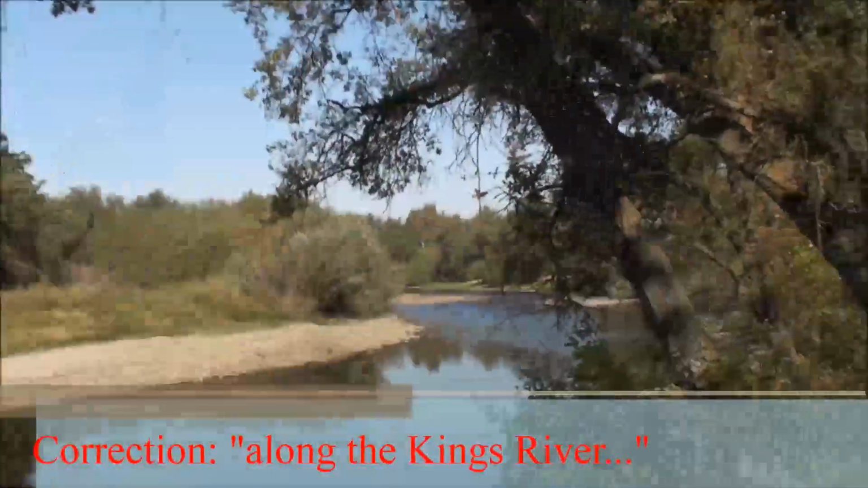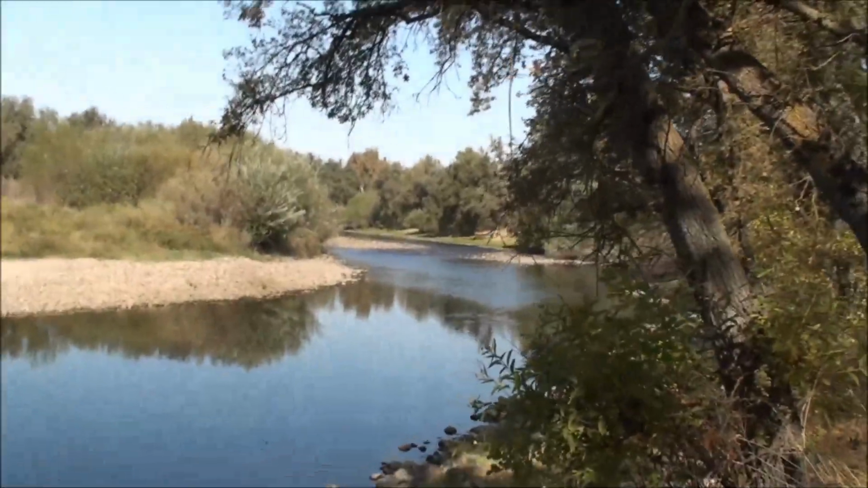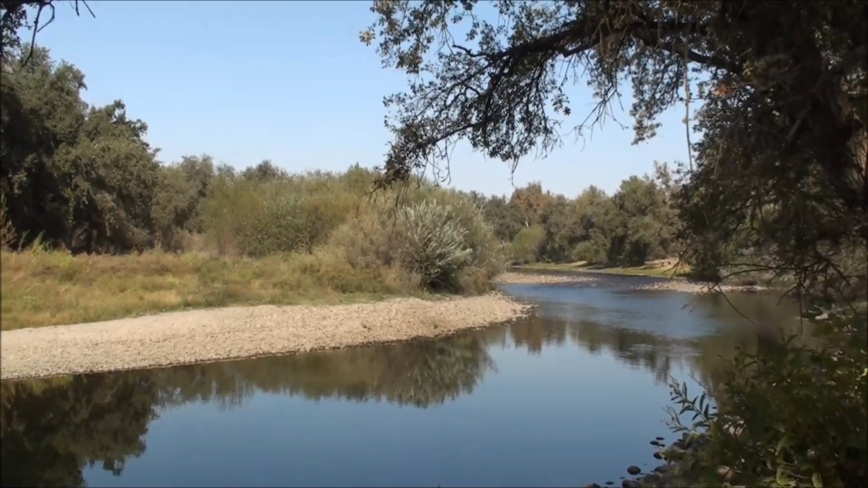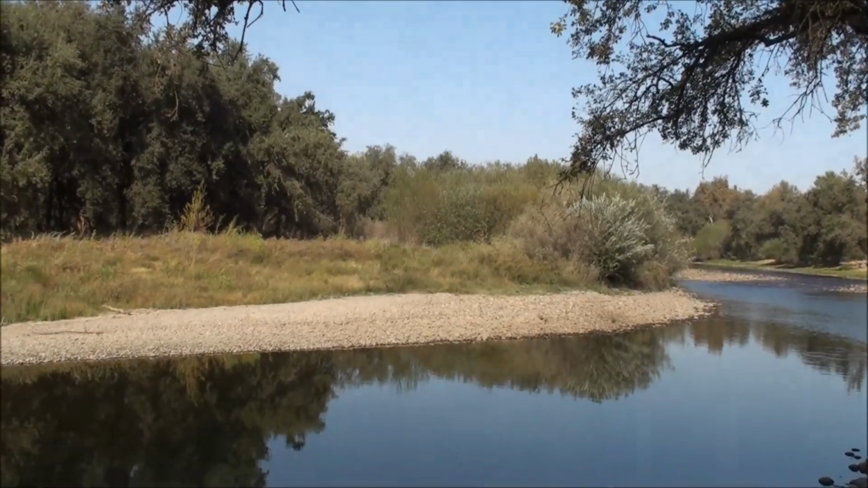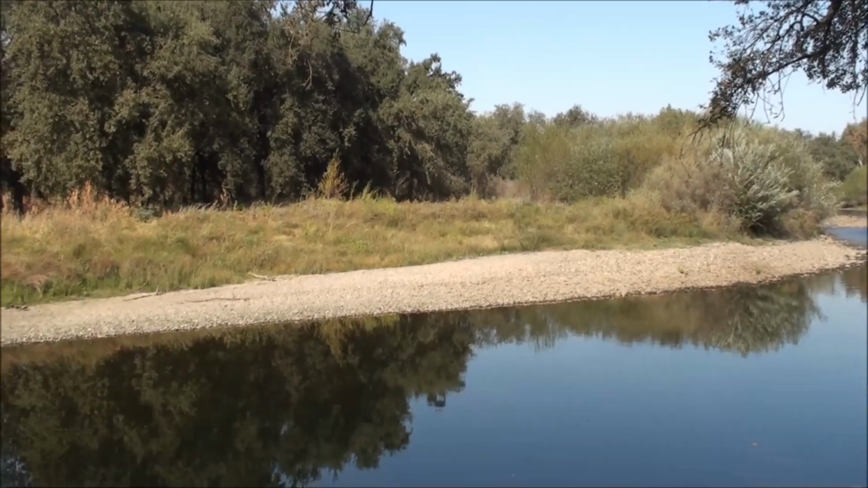So I'm going handheld here just so that you guys can get a really good overview of what we're looking at here at Avocado Lake and along the Kings Canyon. So spinning the camera around, we have the Kings River coming down here, and you can see, look at that vegetation there. Look how thick it is. Easily a Sasquatch can hunker down in there and they can remain there undetected for long periods of time.